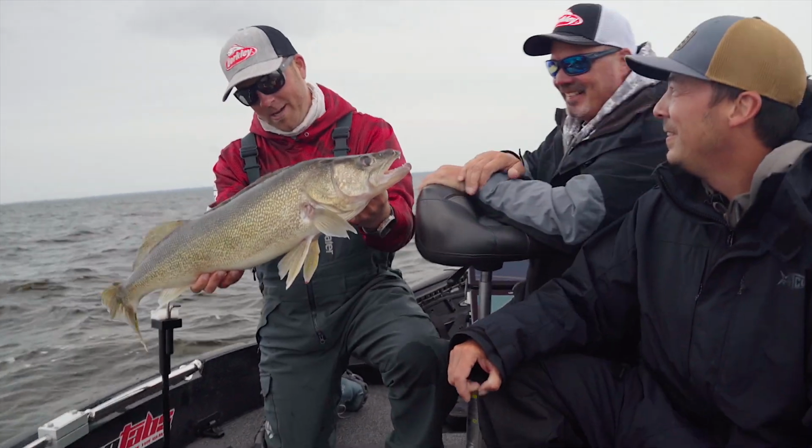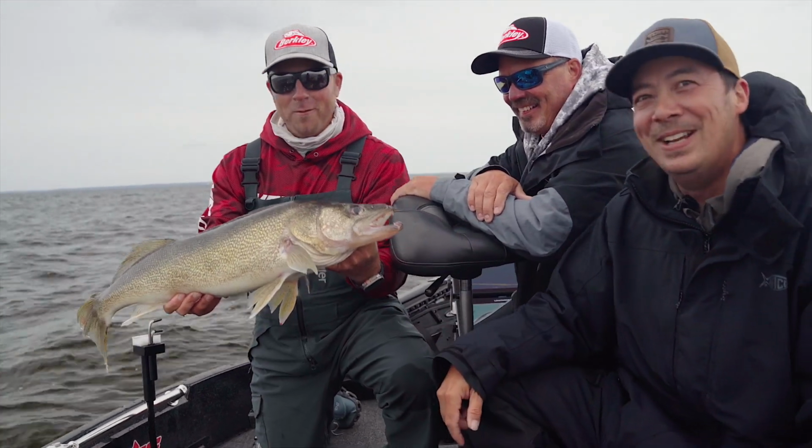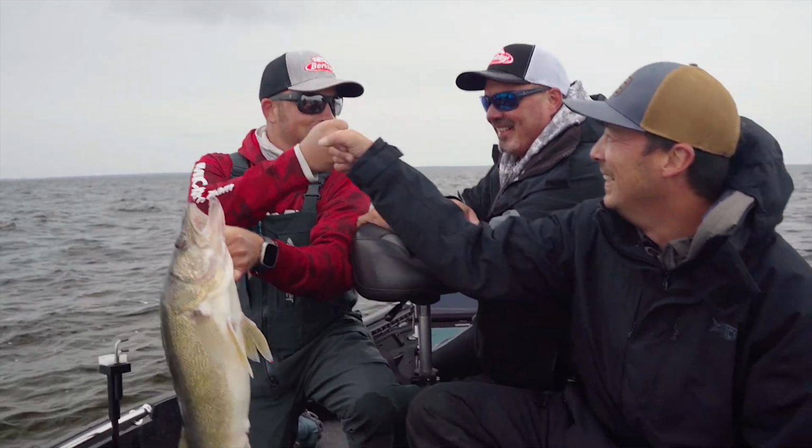He took this one. Yeah, it was right on the trolling motor. I told Brett 40 feet out. That was probably a safe move. Boys, it has been an absolute riot.